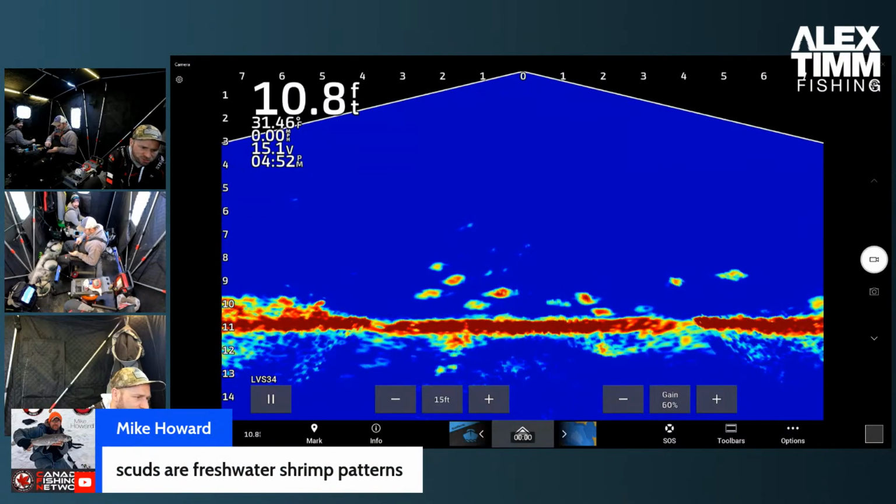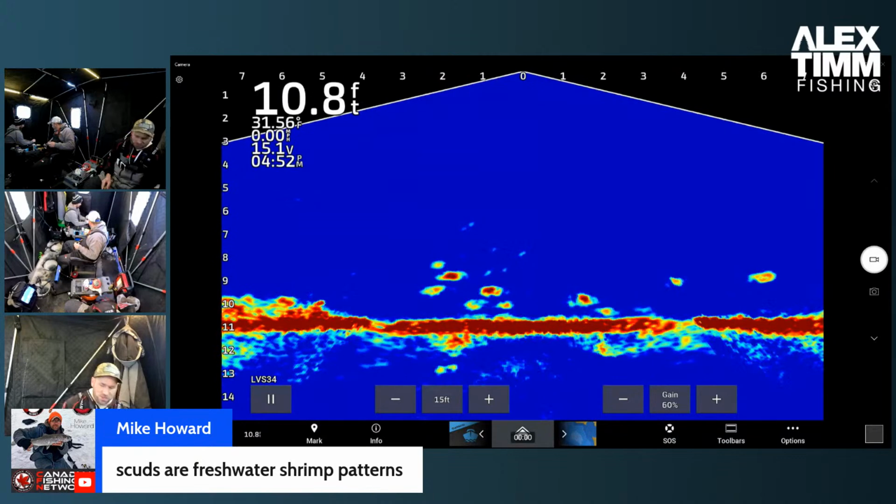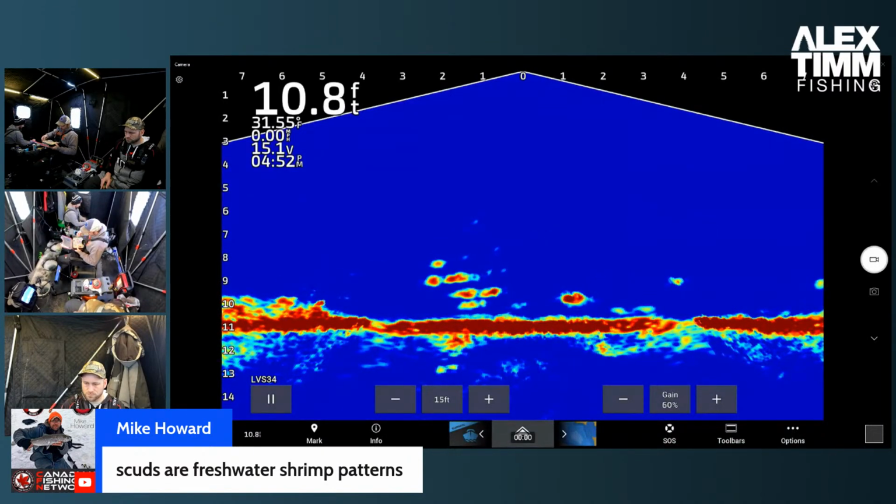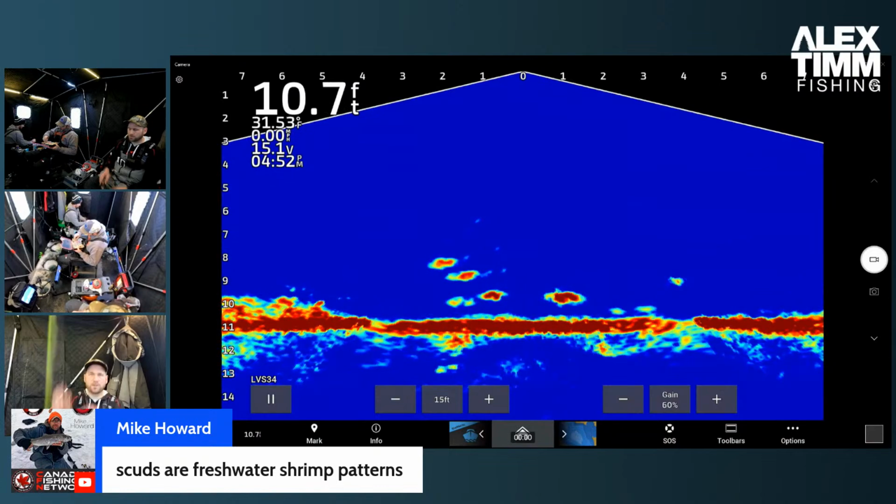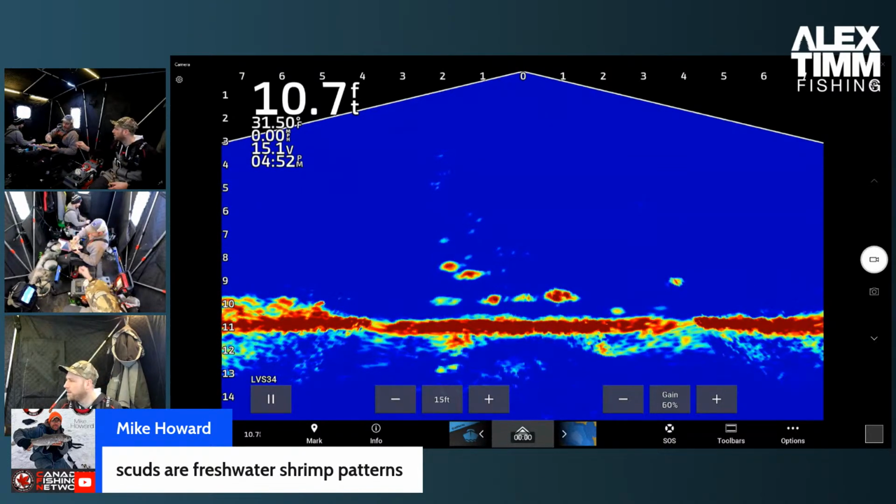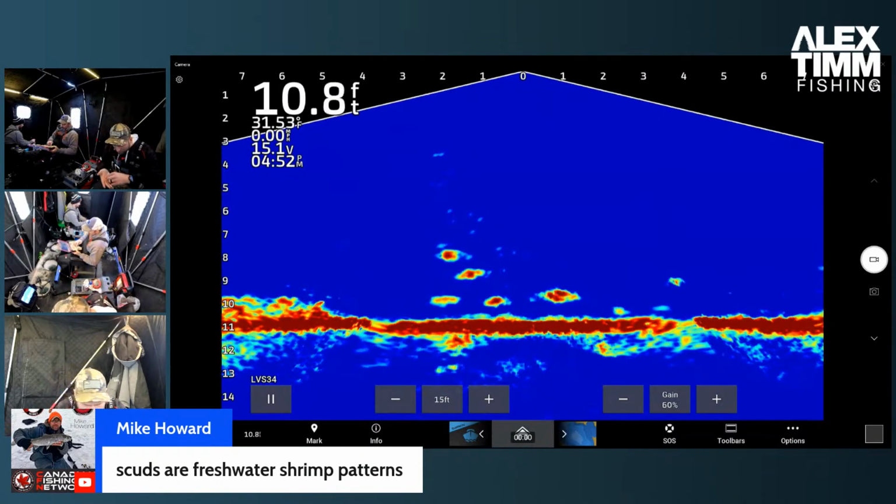Scuds are small freshwater shrimp patterns. I actually think I have some. I'll have to pull them out. But I don't think they're tungsten, the ones that I have. They're tied on, I think it's probably lead. That's sort of what I was using earlier, that thing. That's kind of a fly. Kind of like this. Kind of not really, but kind of.